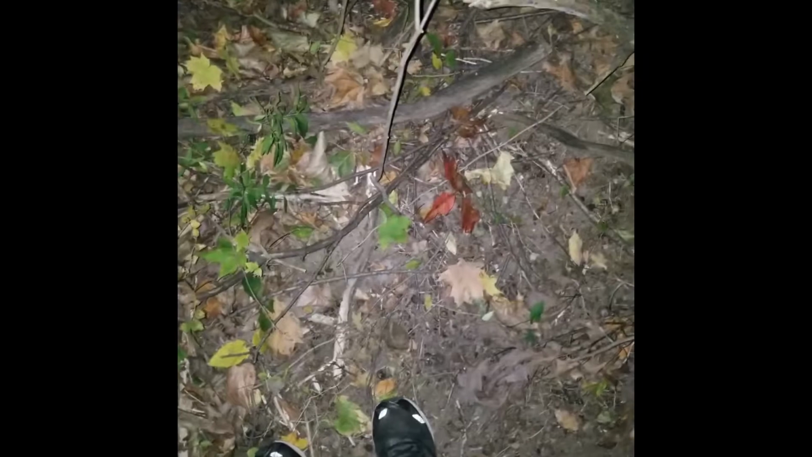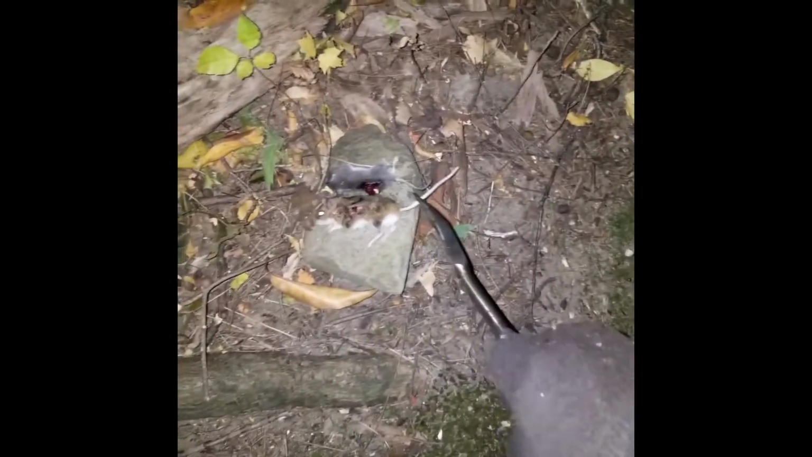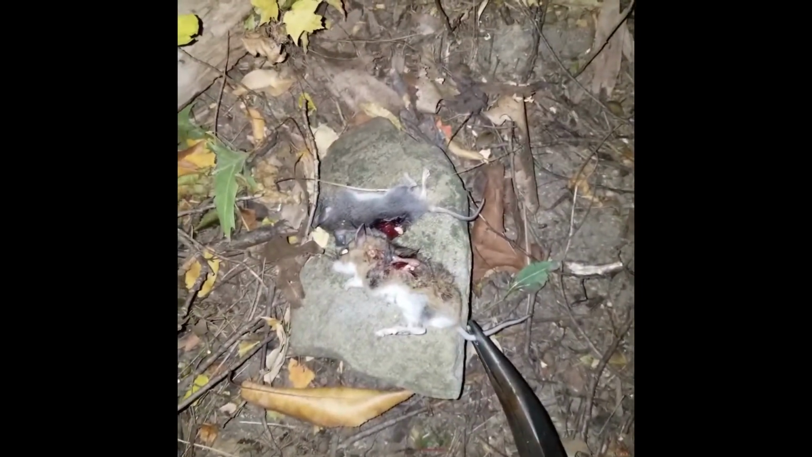So, okay. Go put him on a stick. I did say a stick, but pretty sure it's a rock. He's a little bigger. Okay, that's 4.